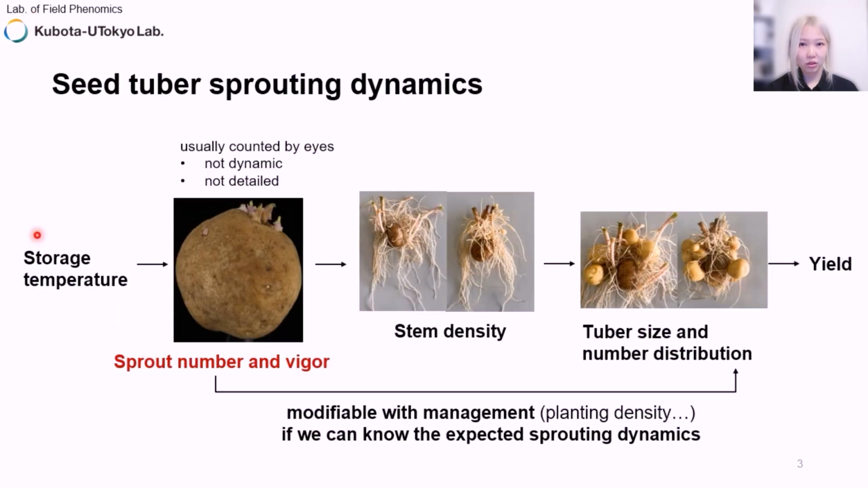Actually, storage conditions, particularly the storage temperature, affect the sprout number and vigor of potato seed tubers. These, in turn, influence the stem density, which then influence the tuber size and the number distribution. Both of them contribute to the yield.